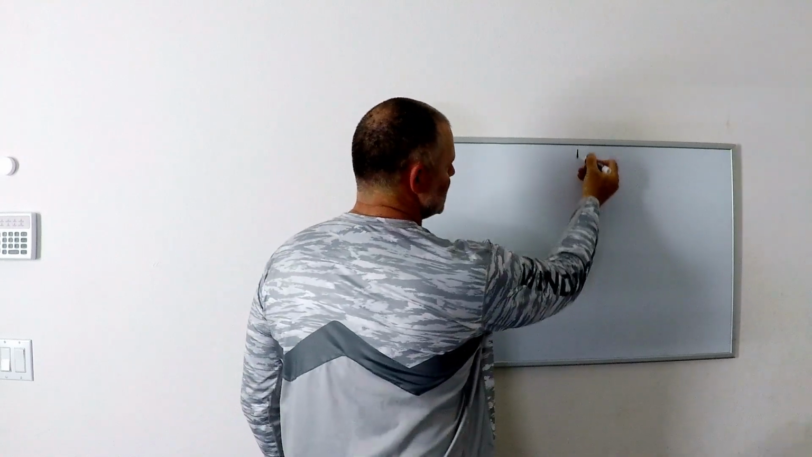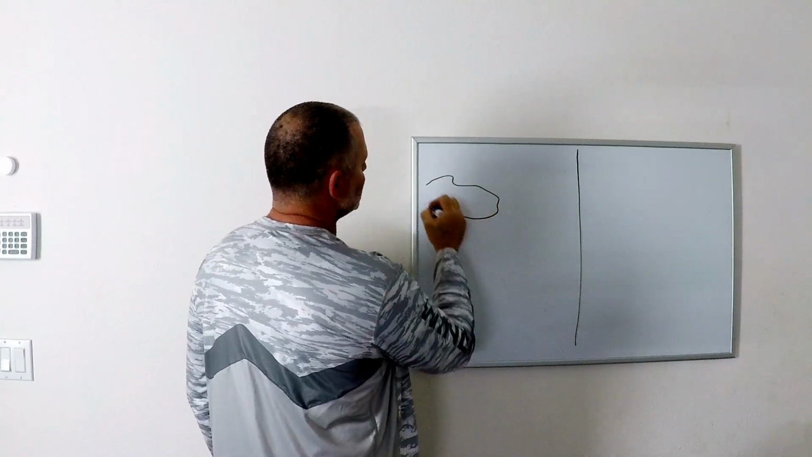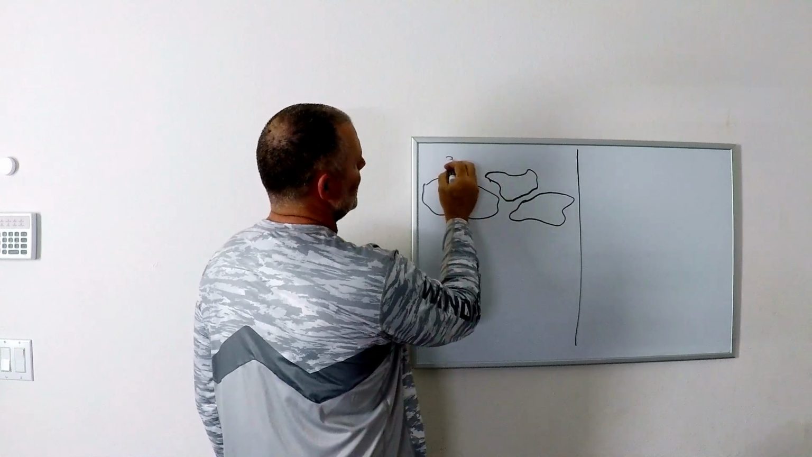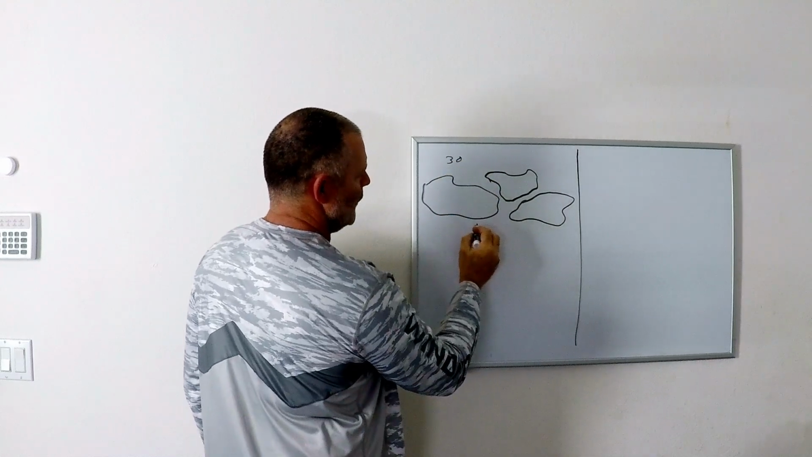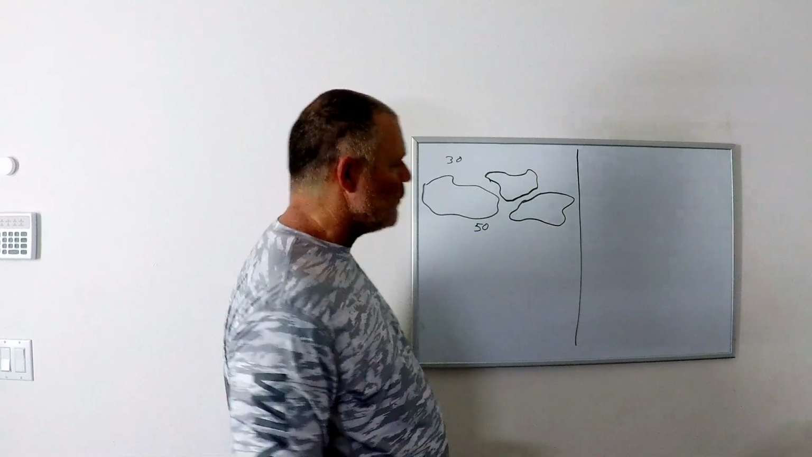Let's just say we're going to split our screen. On our GPS, we'll see reef structures, that's actual relief. Let's say we're around 30 feet here and around 50 feet at the edge of it, where it starts to meet sand and rock.